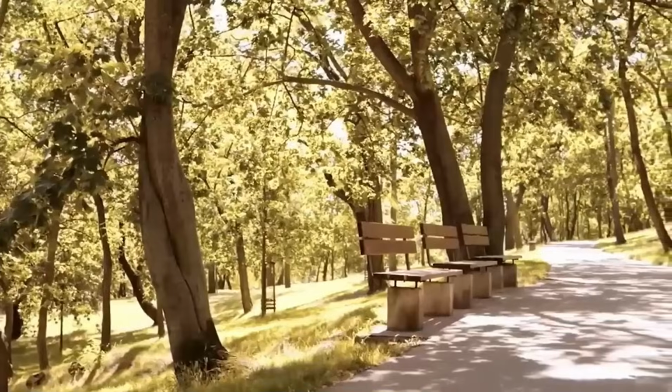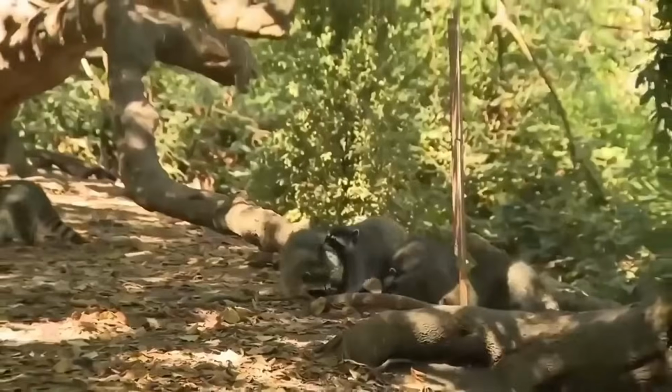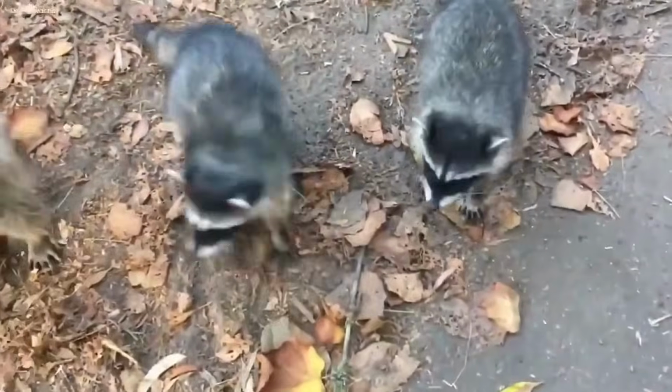In Golden Gate Park, as the day surrendered to the night, the raccoons held court, enchanting those who had the pleasure of witnessing their nocturnal escapades. These agile creatures served as a reminder that nature's marvels can flourish amidst the urban tapestry, adding a touch of intrigue to the city's nocturnal landscape.